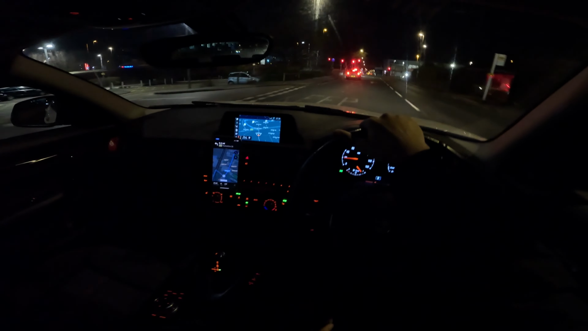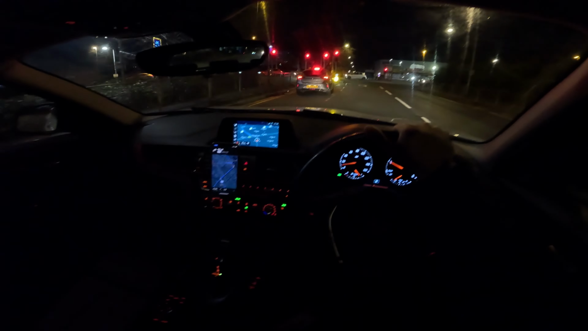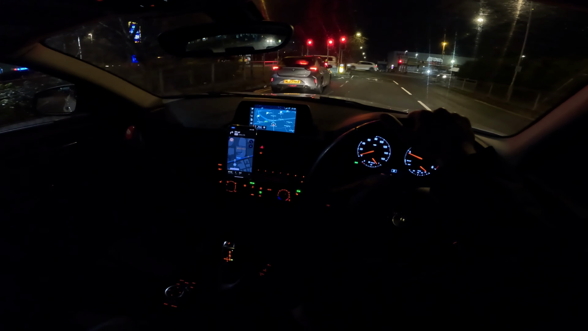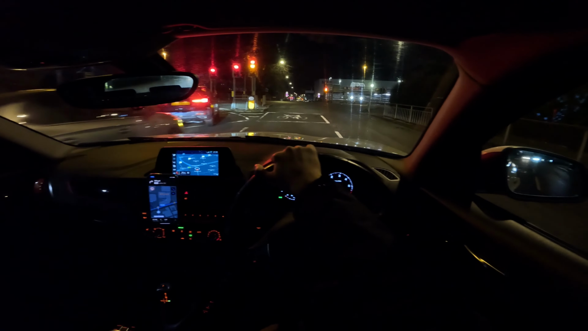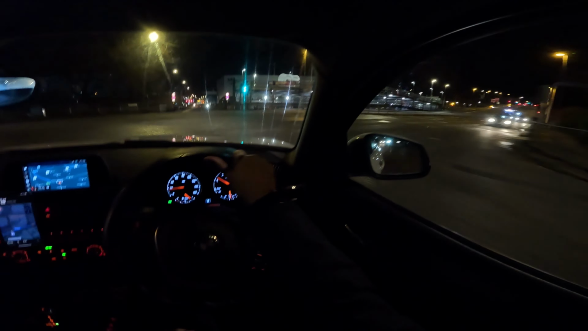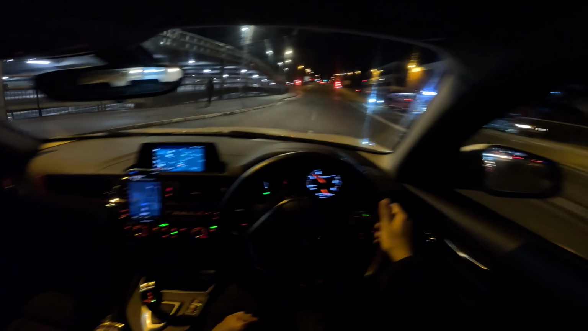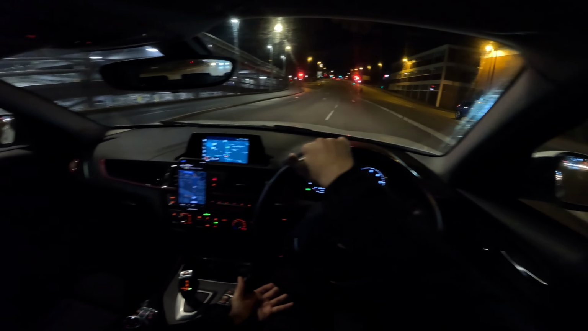I think, have I gone the wrong way? It doesn't know where it wants me to go. Yeah, it wants me to go that way. POV with Apple Maps, because I don't really know where I want to go. I mean, that's fair enough, right?